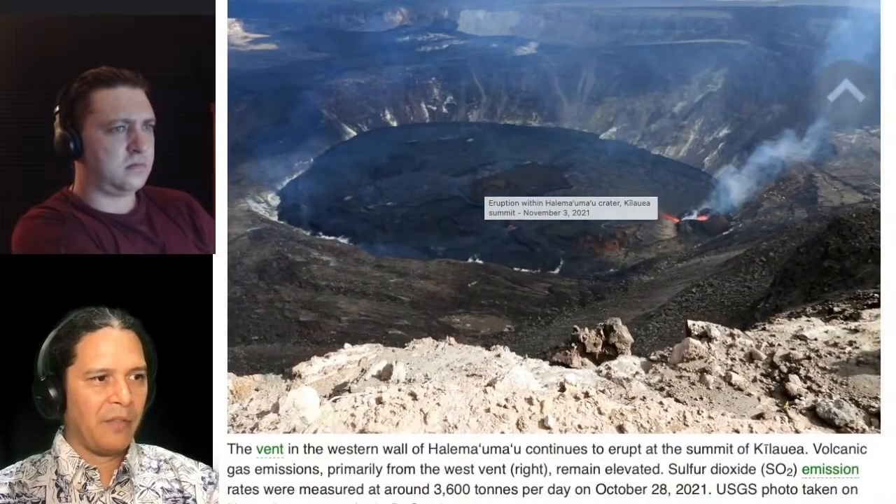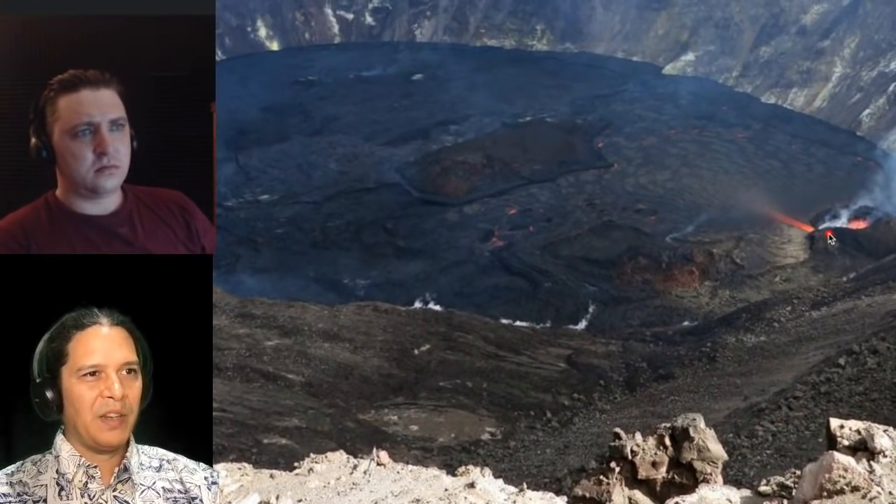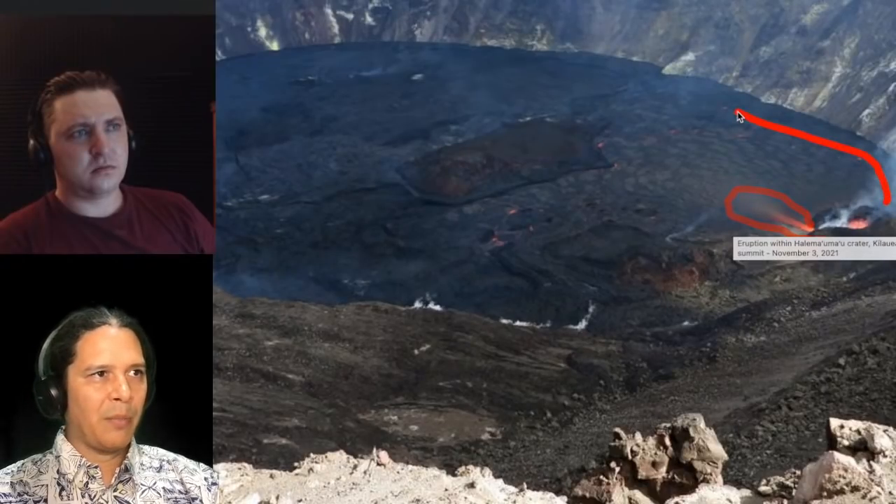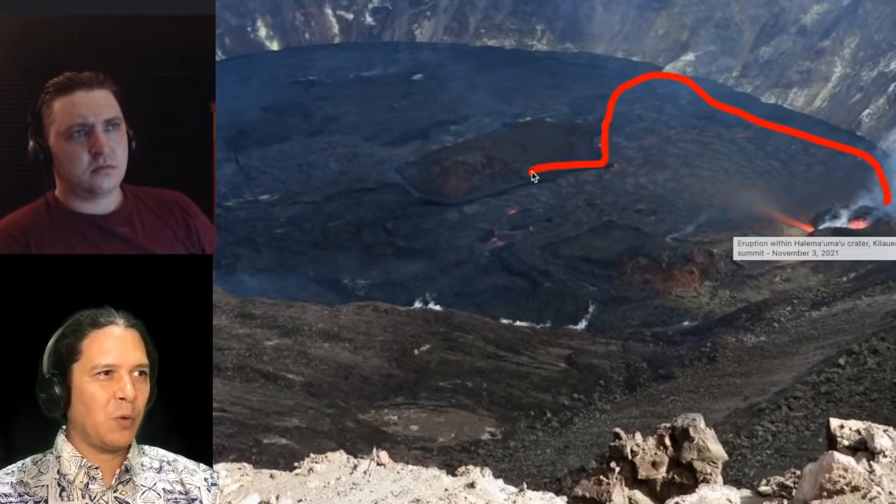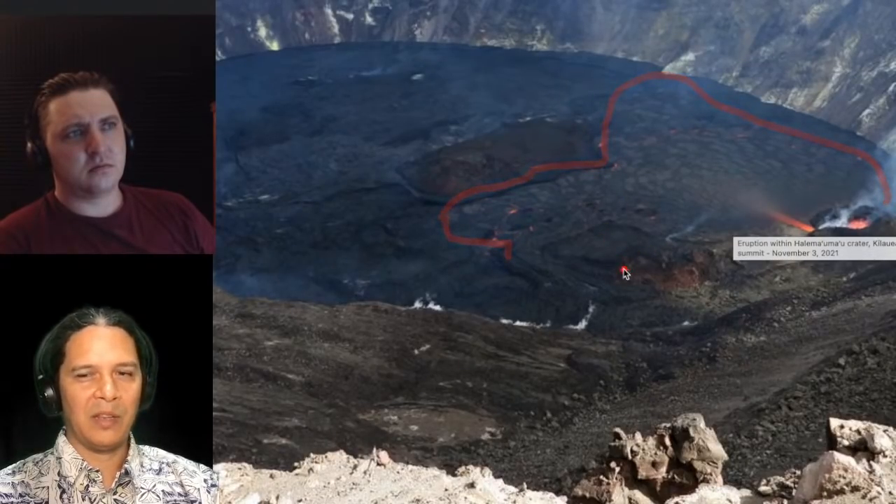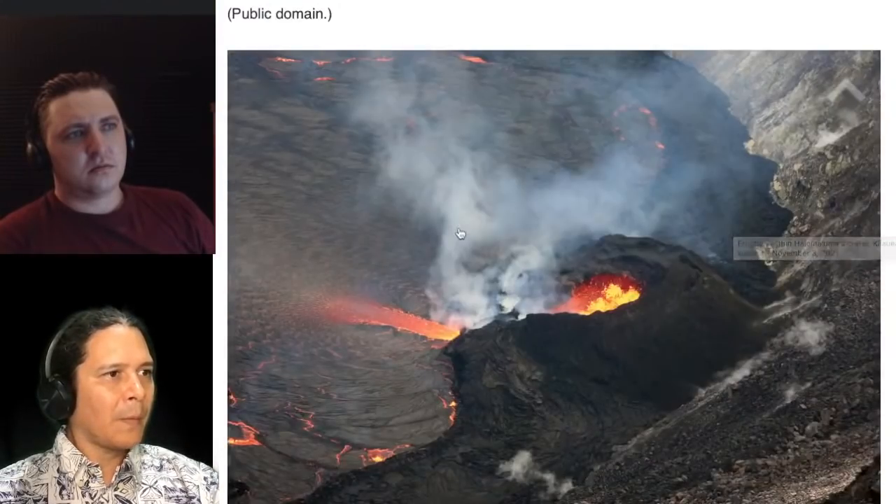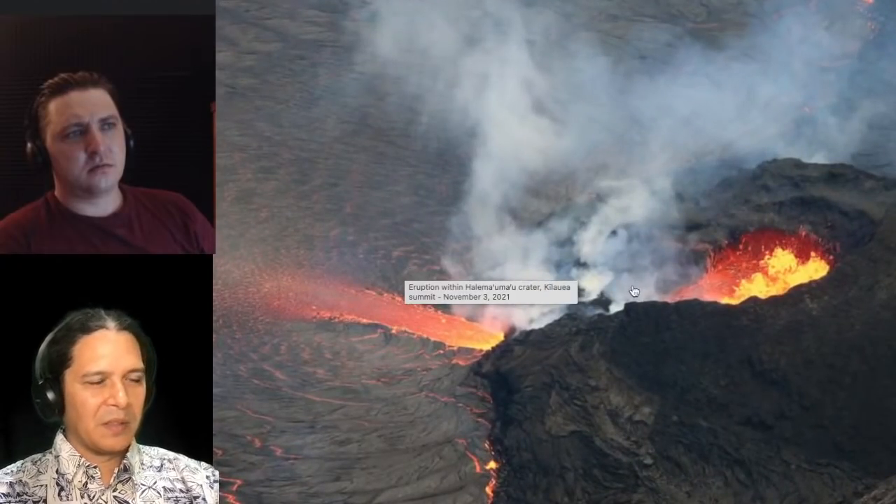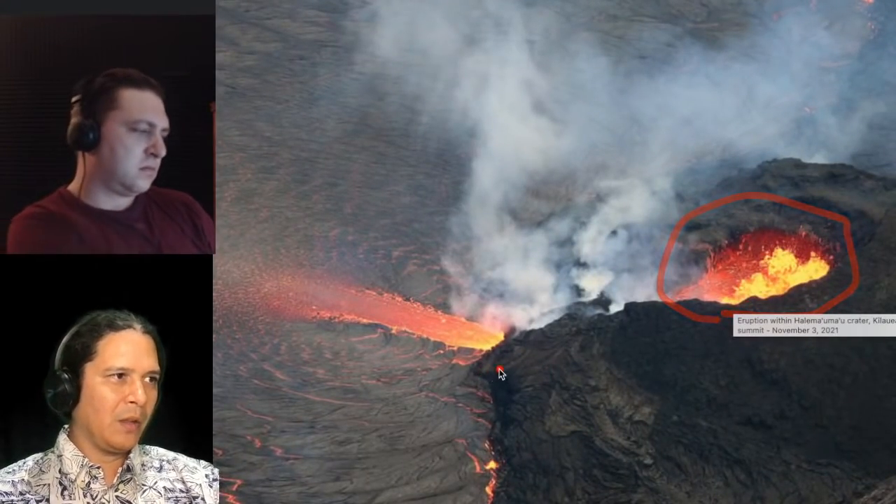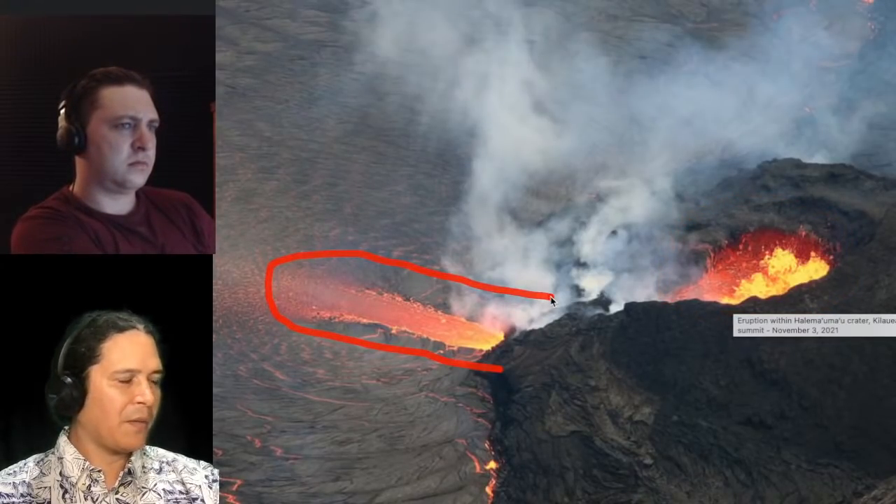So you can see here that view of the west vent in daytime, putting out that big chute of lava coming into the lava lake, and that perched area that's only visible as a silvery crust that's a little flatter with these red spots glowing in between it. That's the active surface right in there. Zooming in on the west vent a little more, you can clearly see the spattering within the cone right there, and that long tongue of effusion into the lake, that entry point right there.